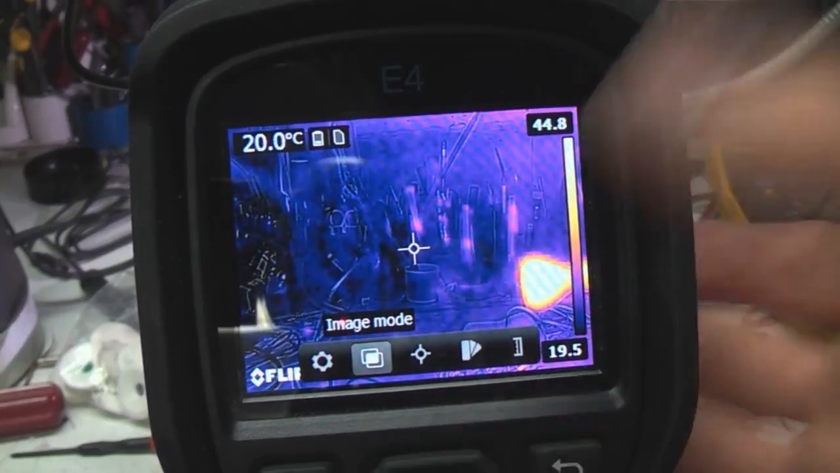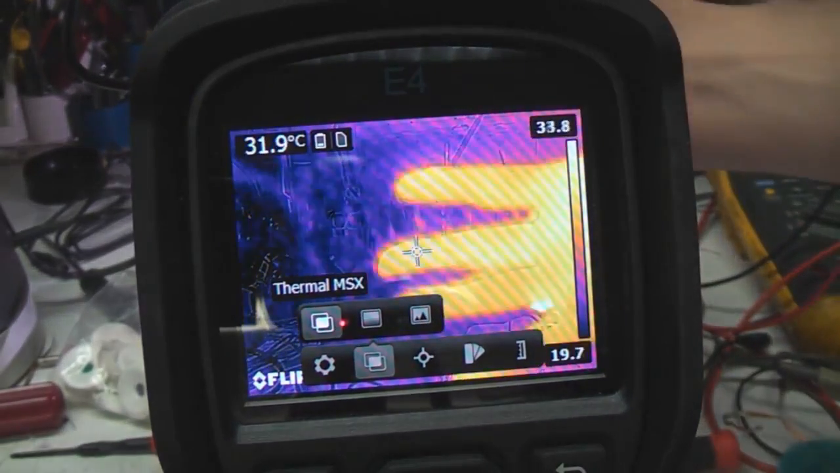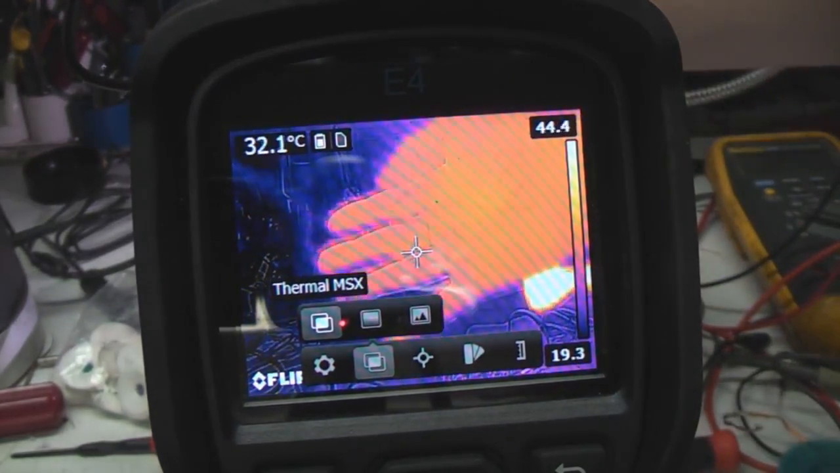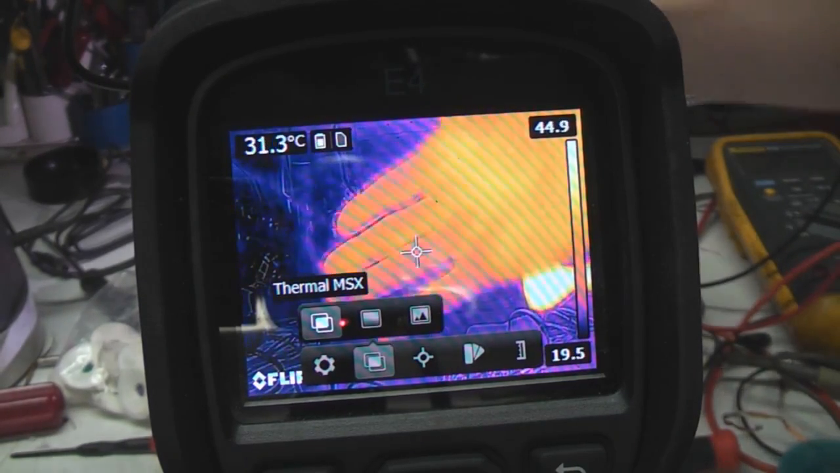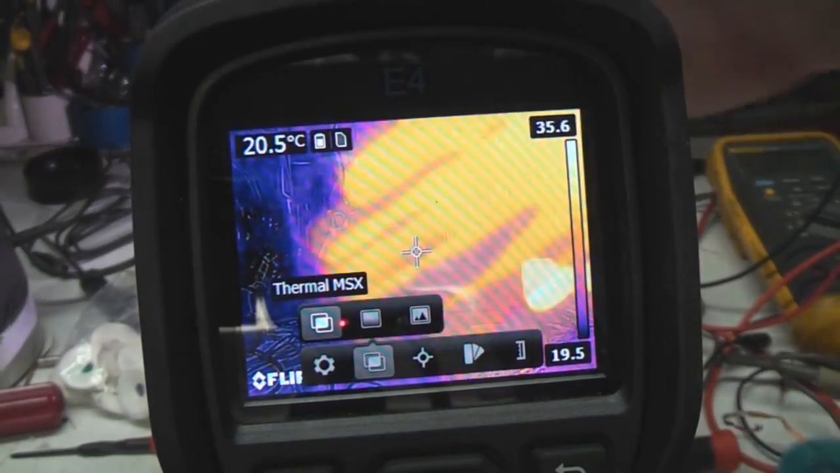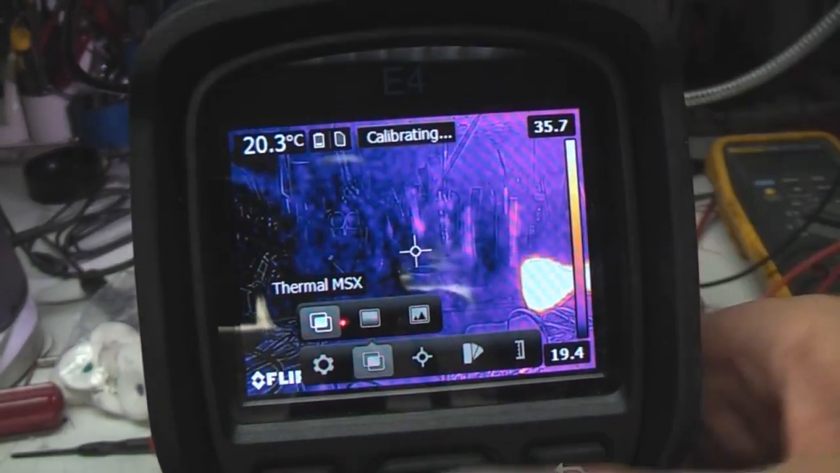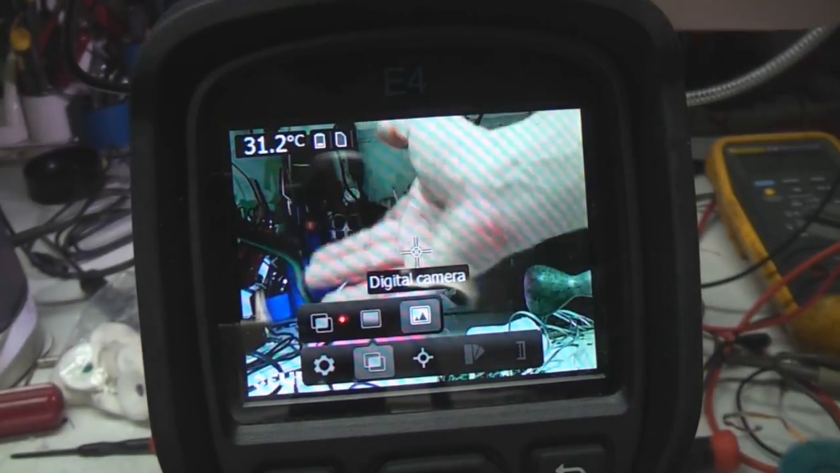So the ones you're going to use most of the time, image mode, this is really the main sort of mode selection. Now this is the combined thermal imaging, so you've got the thermal image, but also you've got these sort of detail lines that are coming from the visible image. This isn't a very good scene. I'll do some more demos later, and that's pure thermal image, and then that's just the visible image.